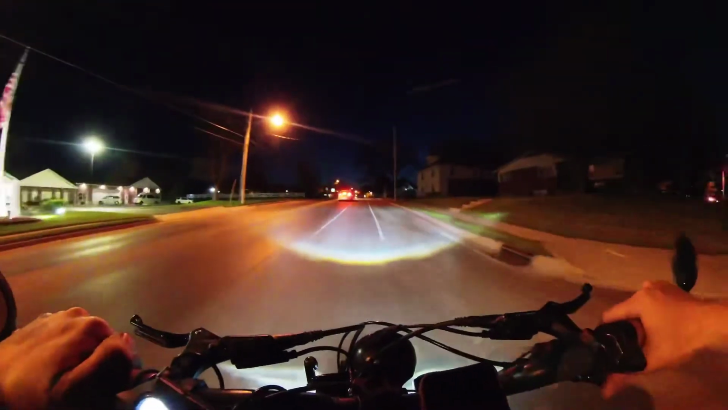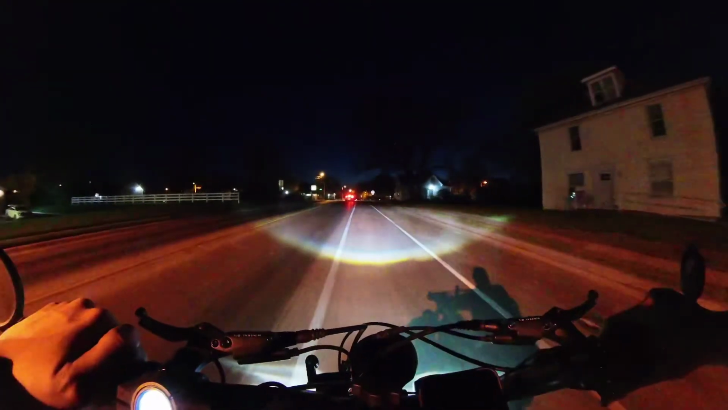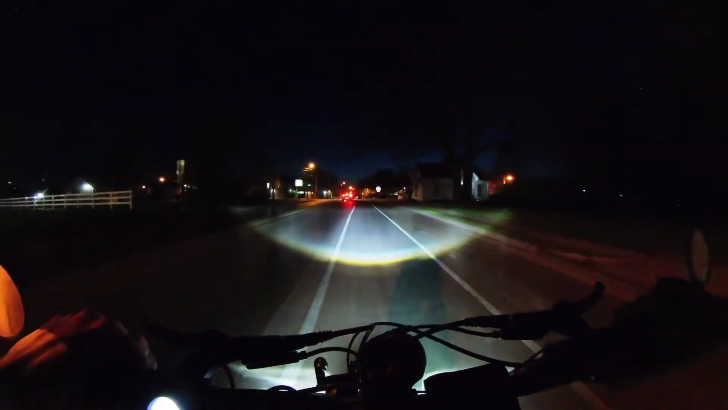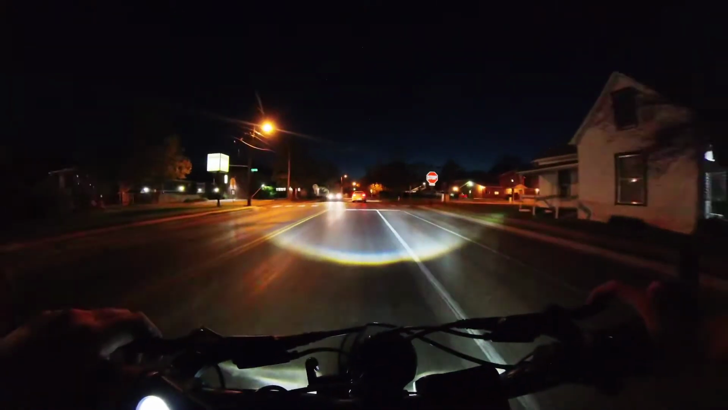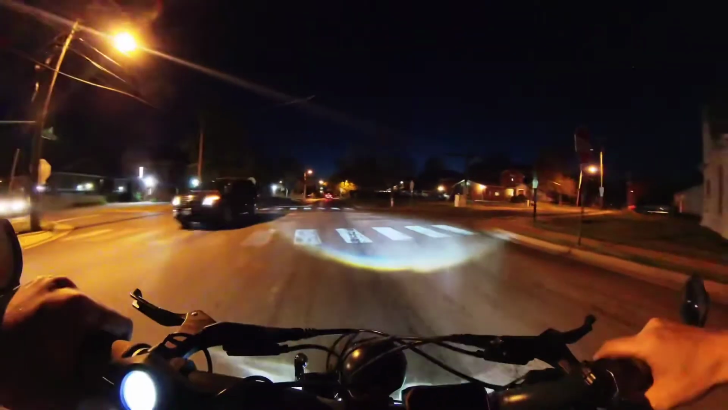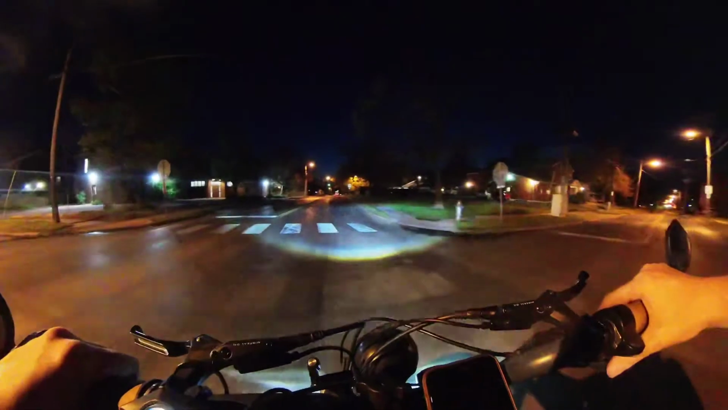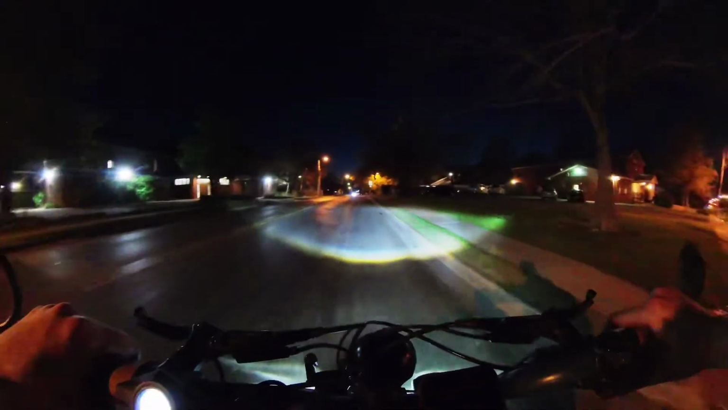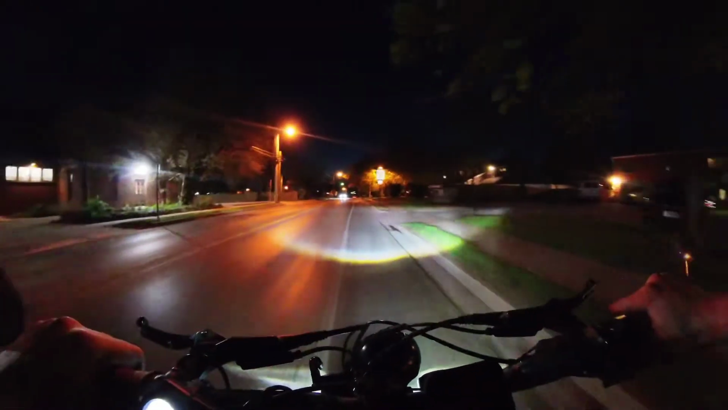Gotta hurry up to that stop sign, yo! Gotta hurry up to that stop sign. Oh, count to 3. Alright. So definitely not getting a kick off of the stop like I used to.